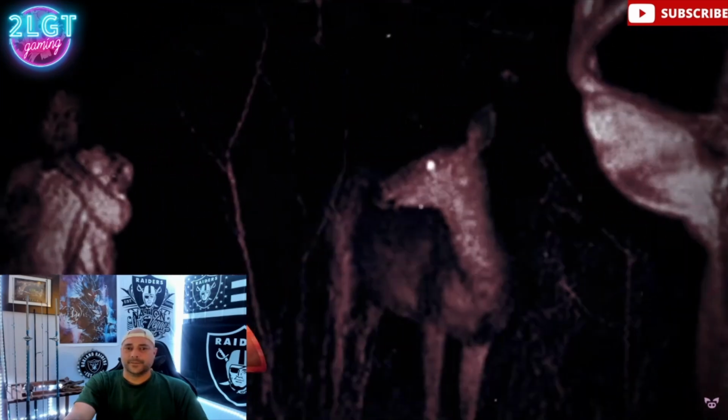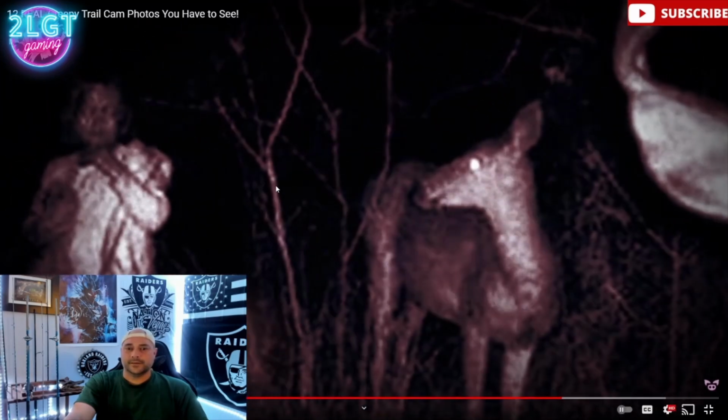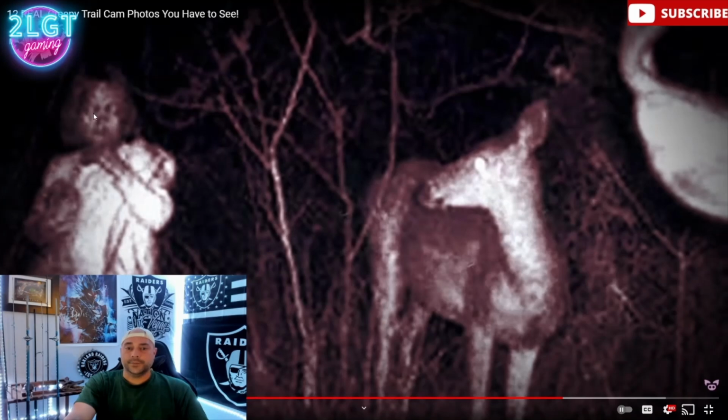Unsettling trail camera picture shows a little girl lost in the middle of the woods. That is creepy as shit. Her eyes are closed. It might have just been the time the picture was taken. Like she might be holding something. The deer is looking at her and the deer is not freaked out. Little kid walks up on you that close and you're a deer, you're bolting, like just taking off completely. It looks like there's another big ass deer right here. So I don't know. This one, unless this is Photoshop, dude, this is creepy as shit.